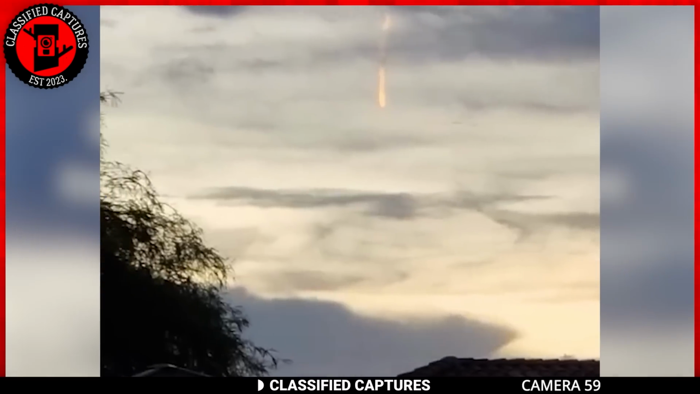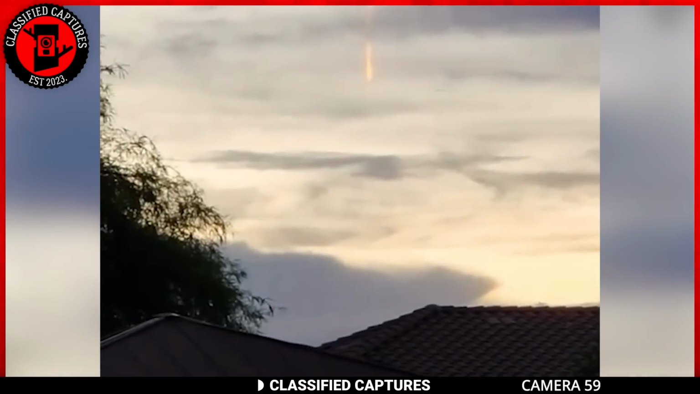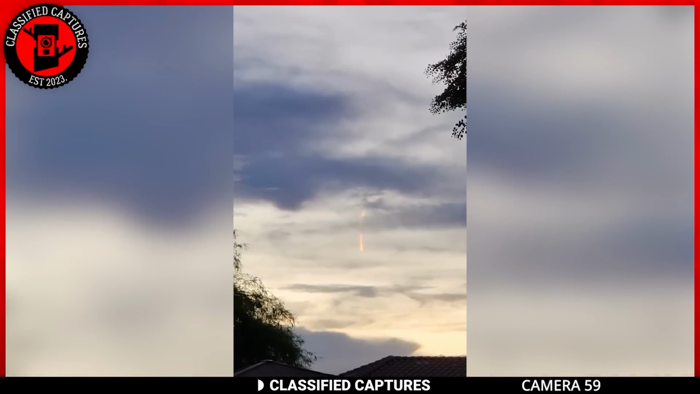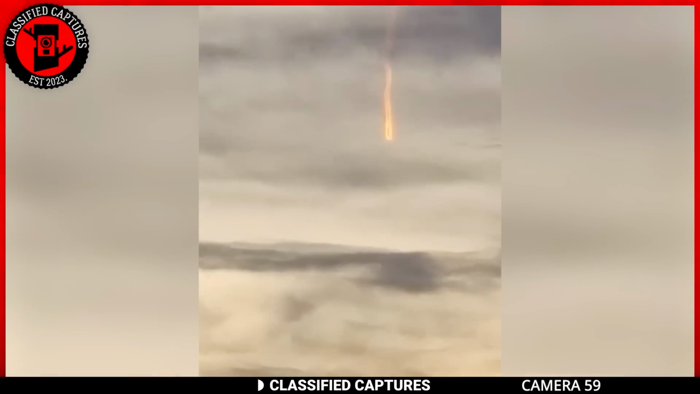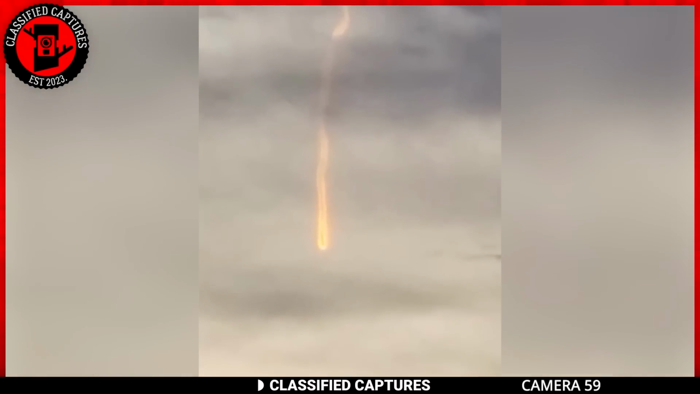A man observed a ball resembling a flame descending from the sky with a fiery tail trailing behind it. What could it possibly be? The potential explanations are as vast as the night sky.